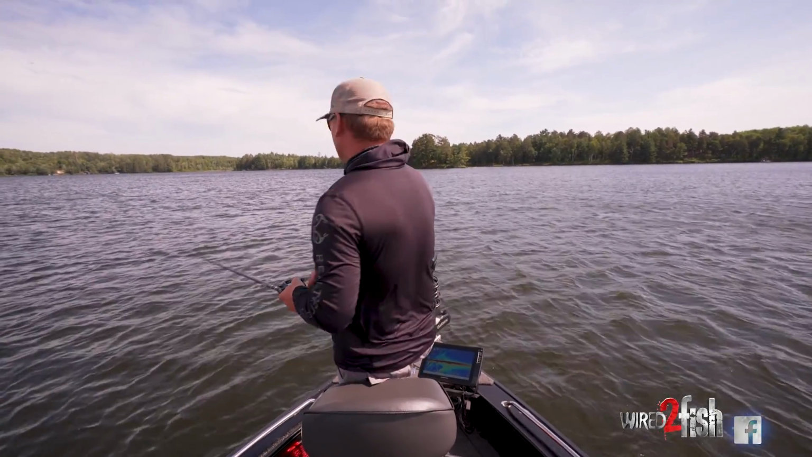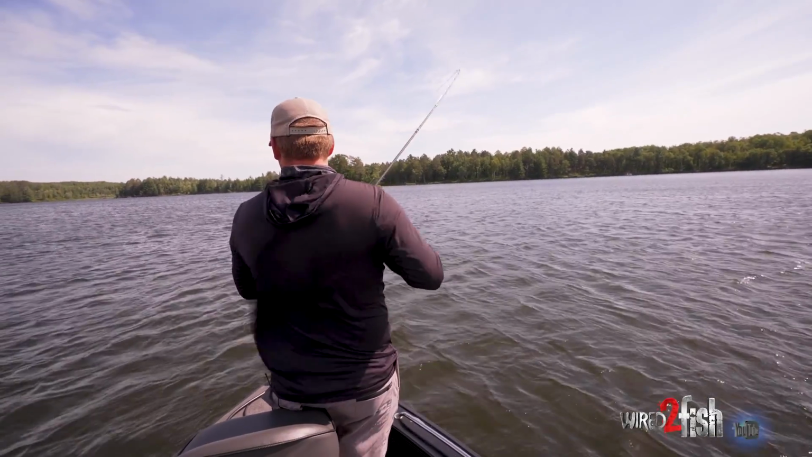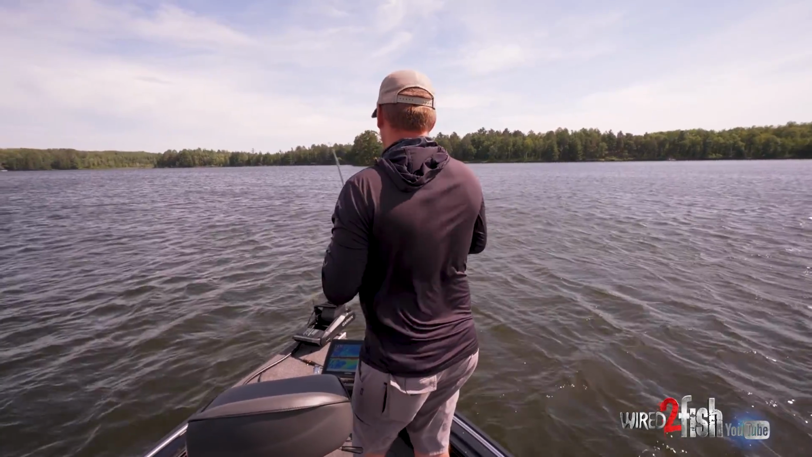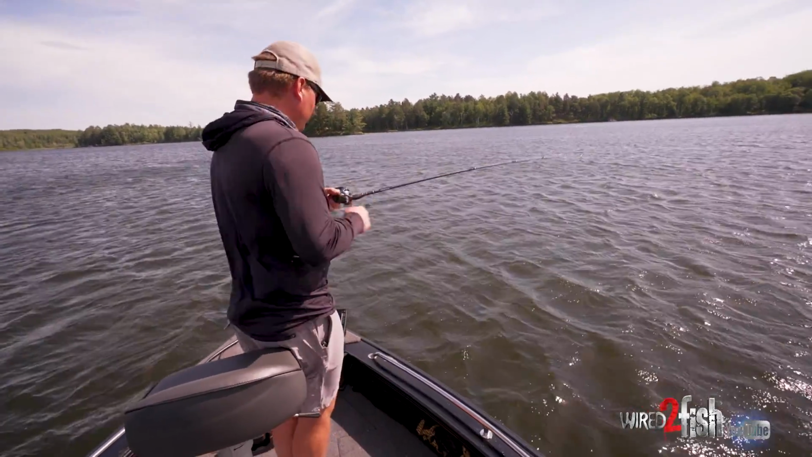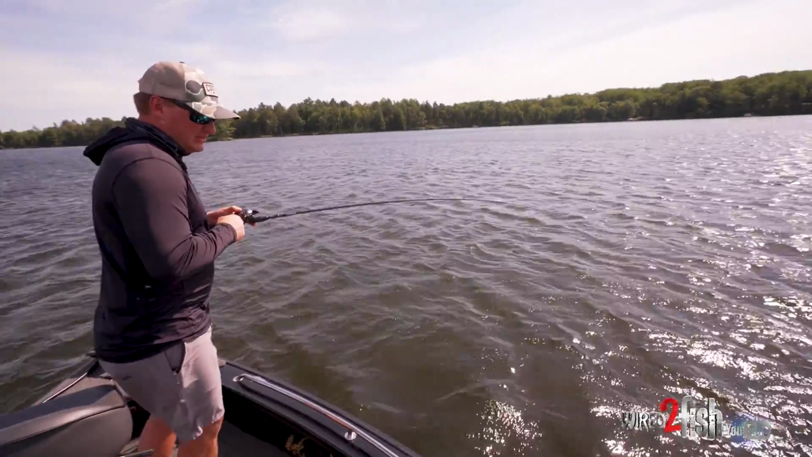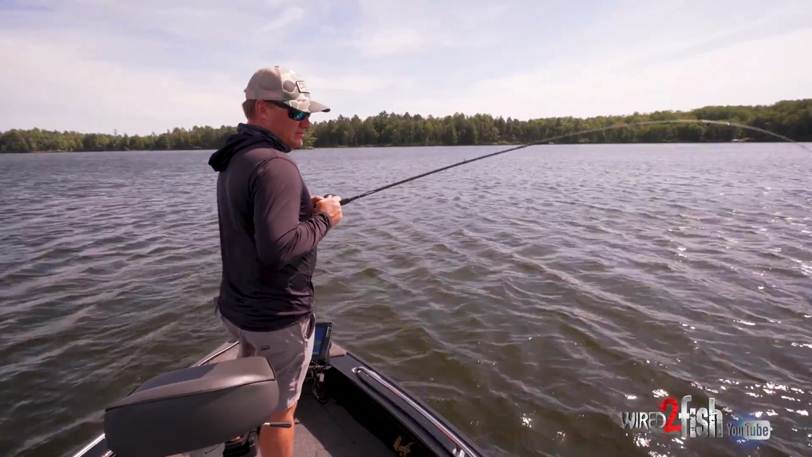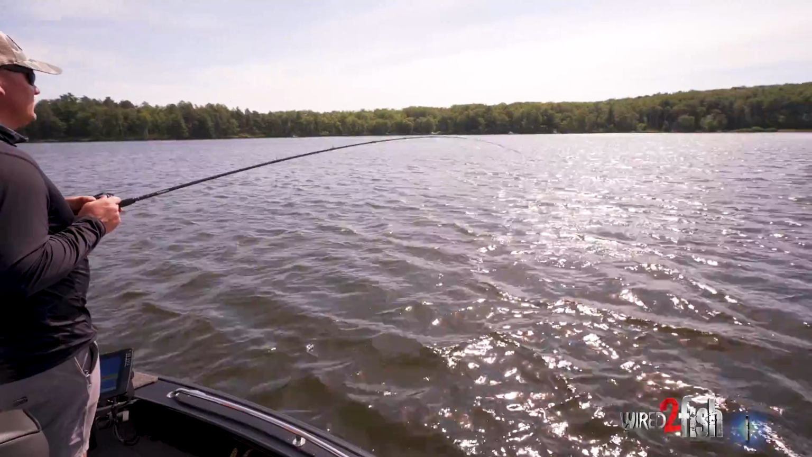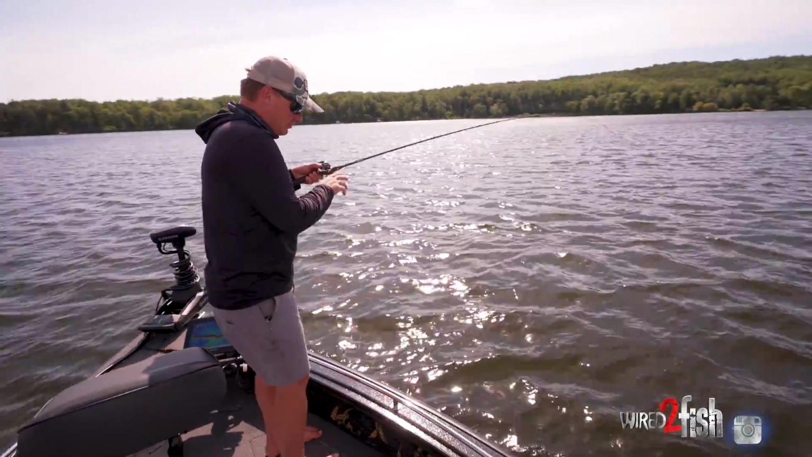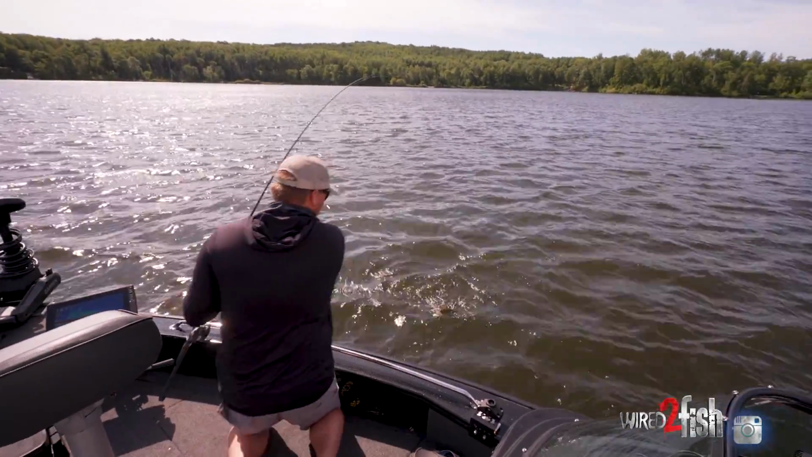That's a fish. There is one out on the rock. It appears that there's not many out on the rock, but the good thing about this spot is the rock transitions right into a nice weed line where the largemouth tend to really like to live.